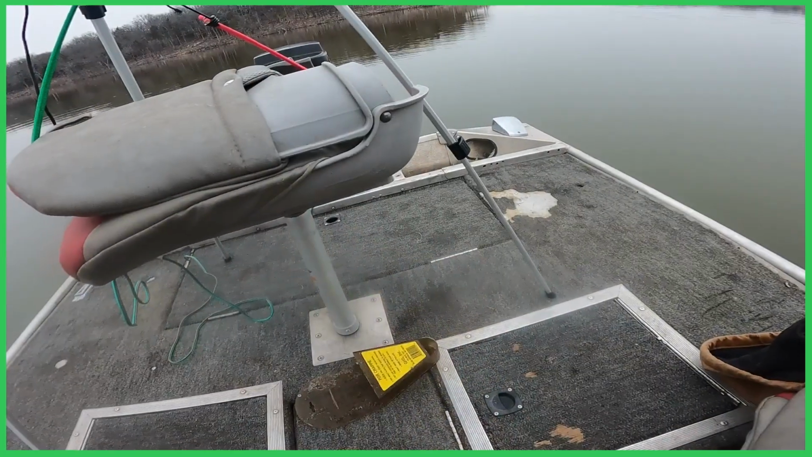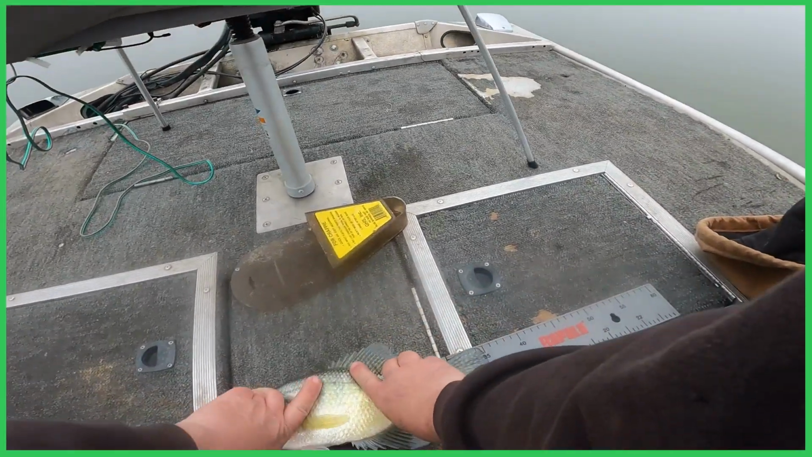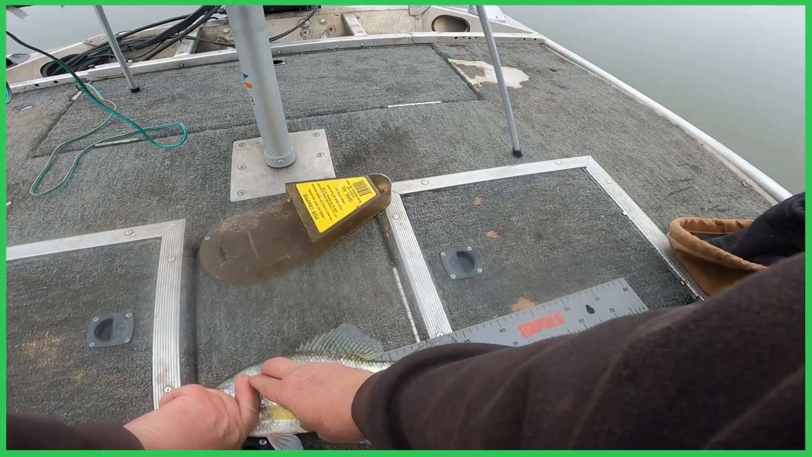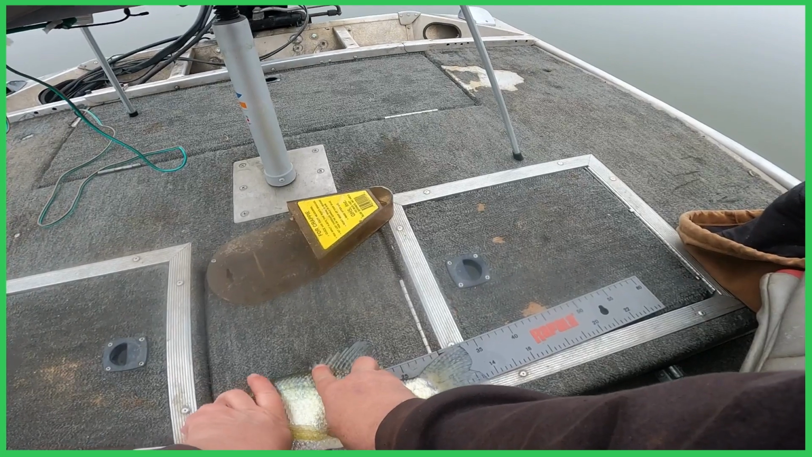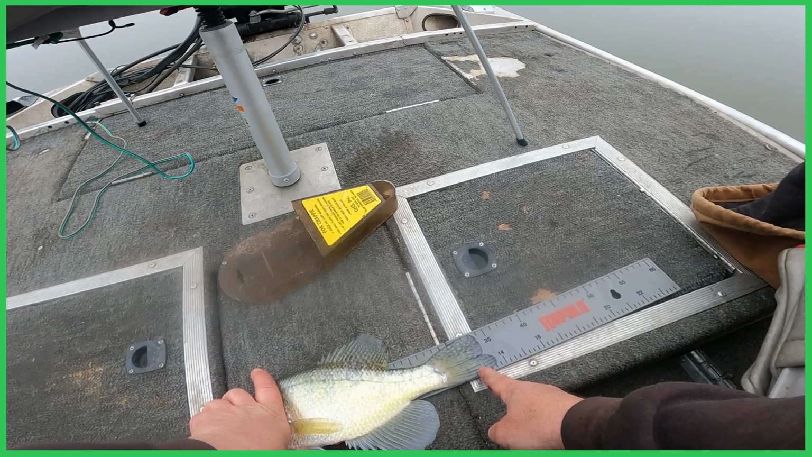Let's see how long. There's the bump board. All right. Mouth closed up against the deal. Tail pushed together. The 13's right there.